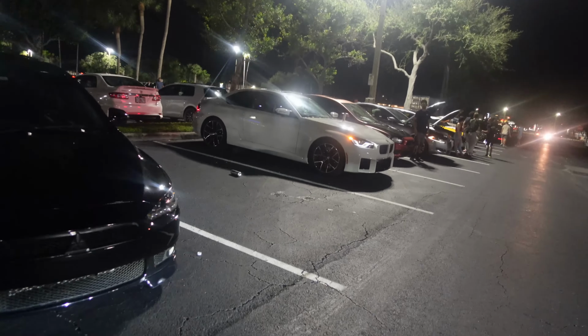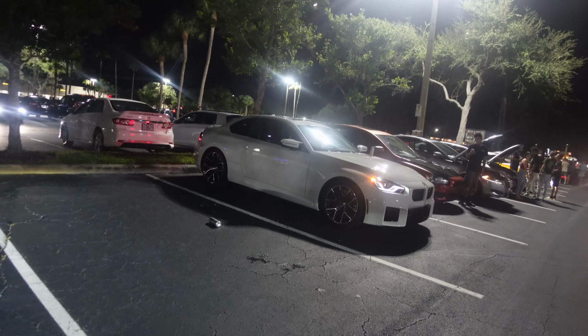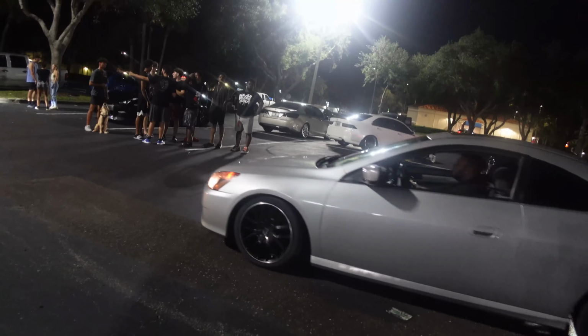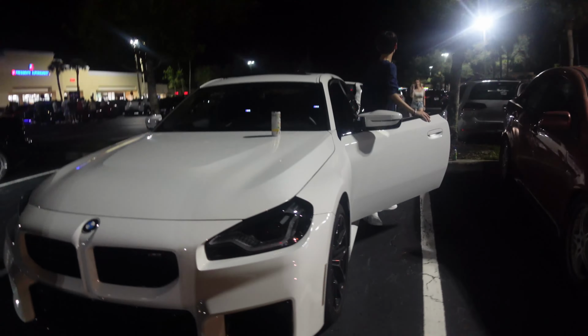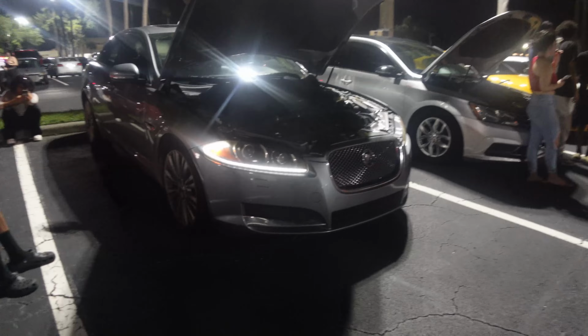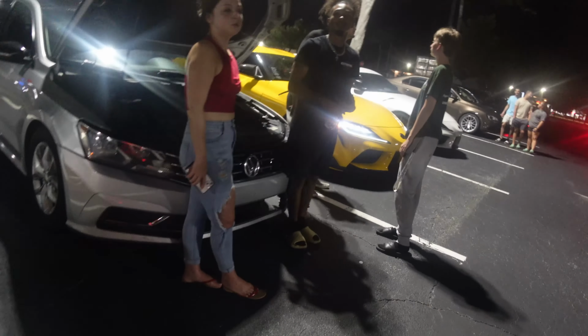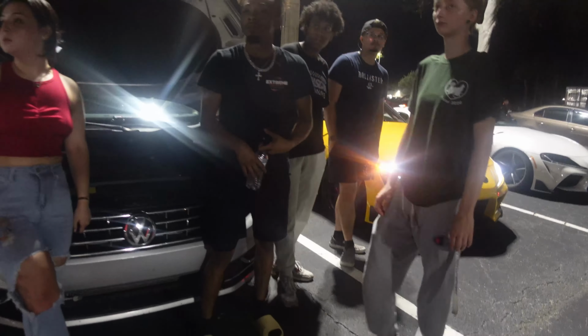Then people be in big gas cars and basic cars. What the fuck is this? BMW? M2? M2? I've never seen that before. That's like a brand new, like a 3. That's gotta be. I've never seen an M2 before. It has to be the newest one. I've never seen that. It might be. Fuego.